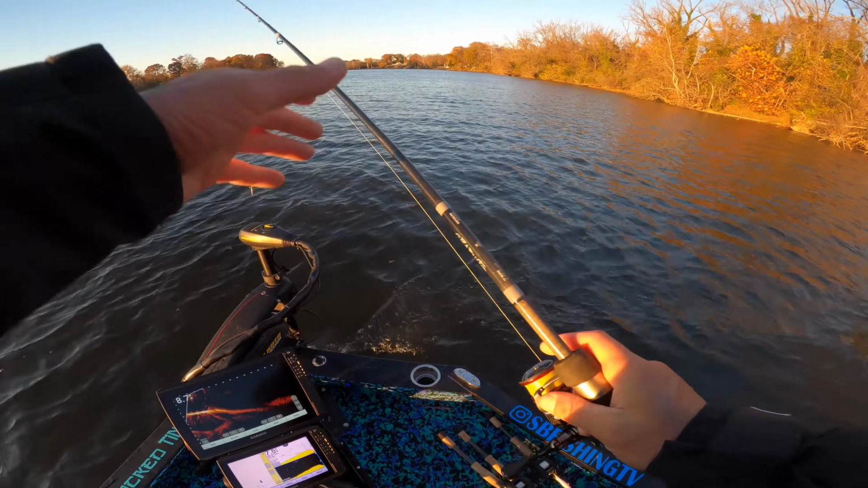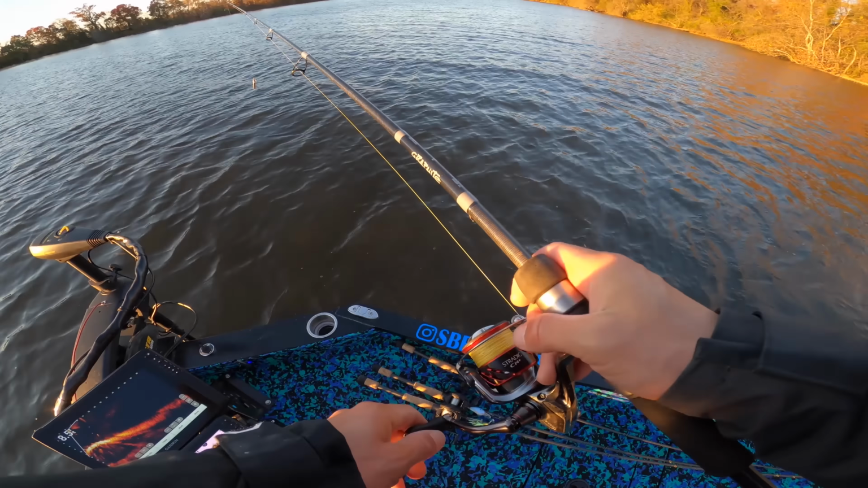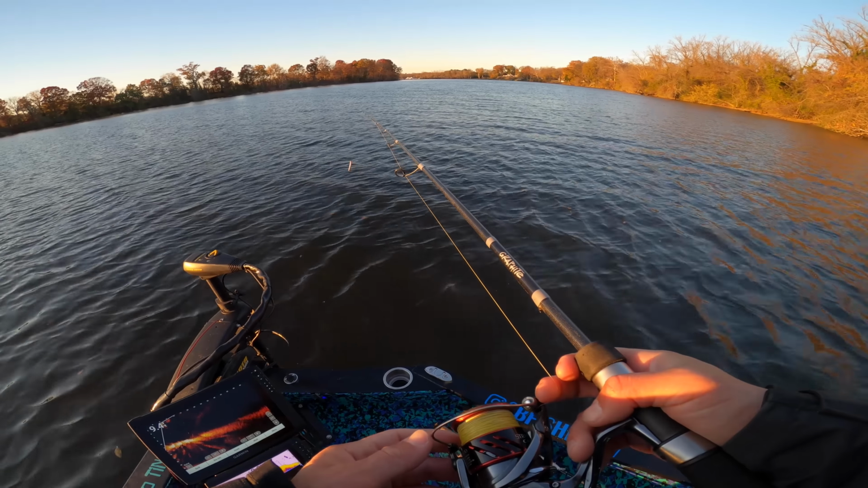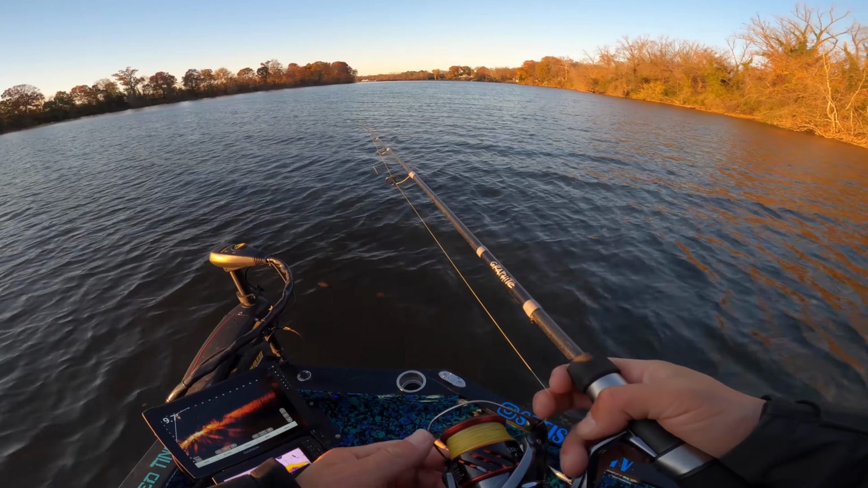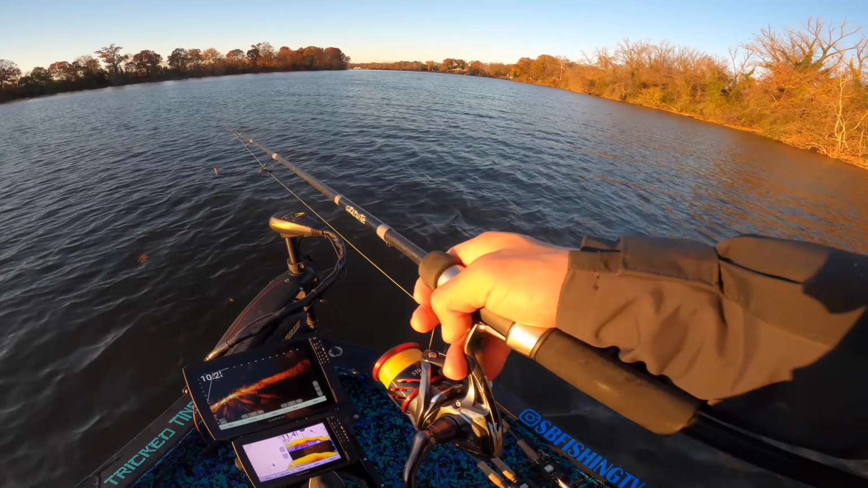Basically just fishing off of this bank at about 14 feet and casting up anytime I see a tree on the live scope, just kind of looking for any kind of wood or any cover really.